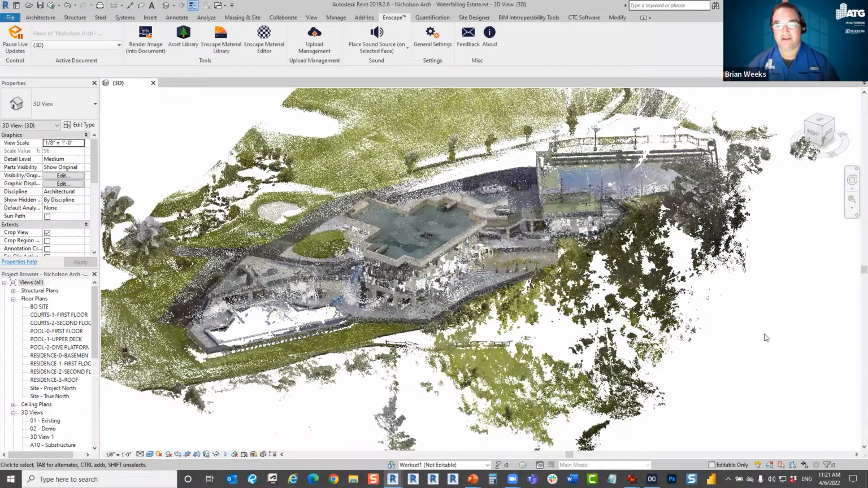You see, Jeff, can you see that okay, or do I need to share a different screen? You see Revit? Yeah, I see Revit.